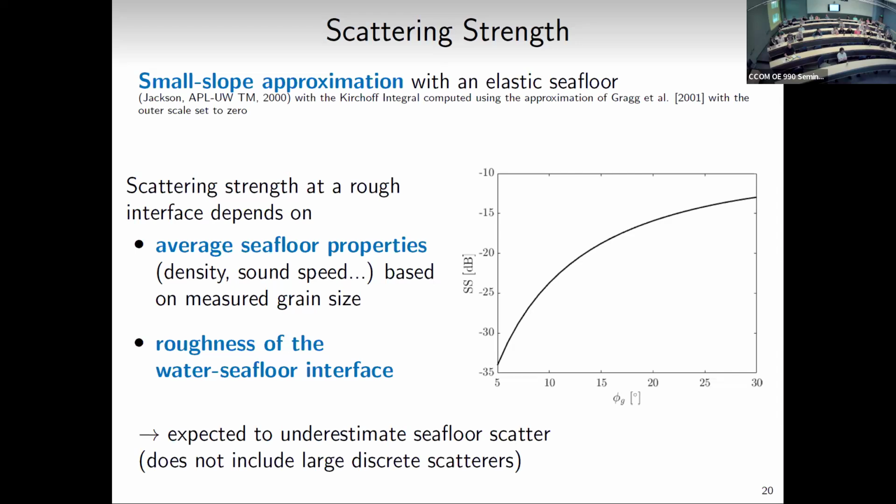But we expect this model to probably underestimate seafloor scattering because it doesn't take into account a bunch of other stuff, including, let's say, large discrete scatterers, which you've seen from the pictures. There are big rocks and shells. It also doesn't include the effect of shells or other things, but it's a good starting point. And let's see how the data fares.